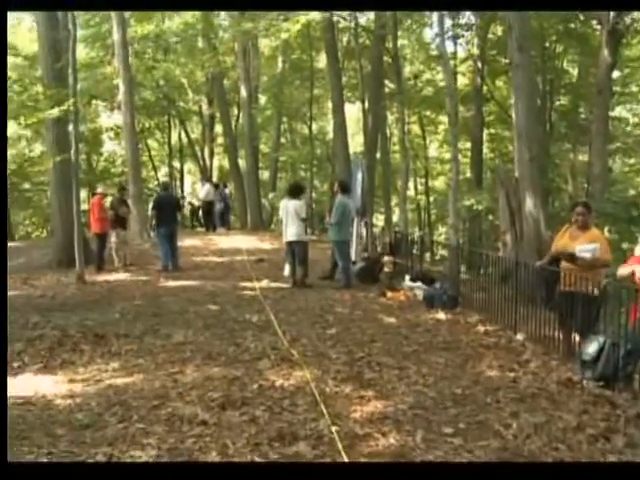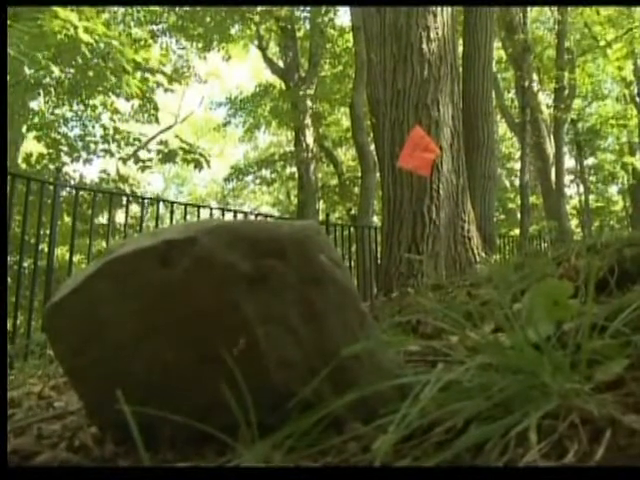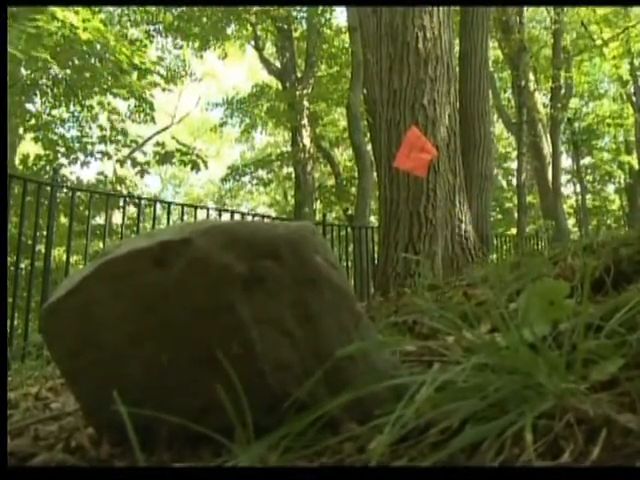Now, they are using science not only to unearth history, but also to cultivate an interest in a field that severely lacks diversity. Matt Fitzpatrick reports. It may not look like much, but underneath this wooded land likely lies several important pieces of New Jersey's past.